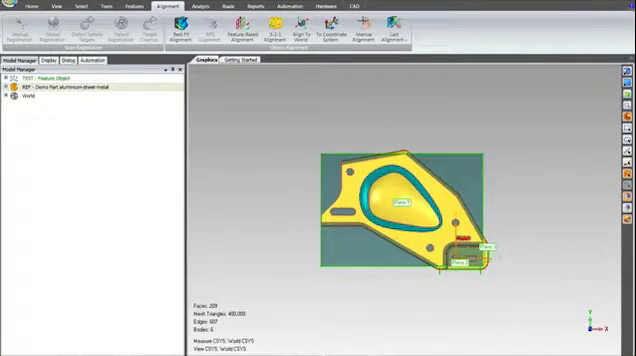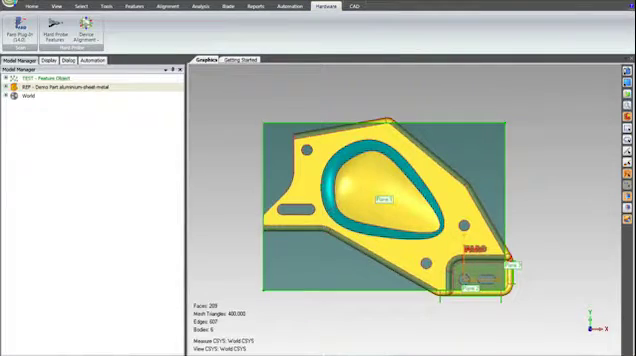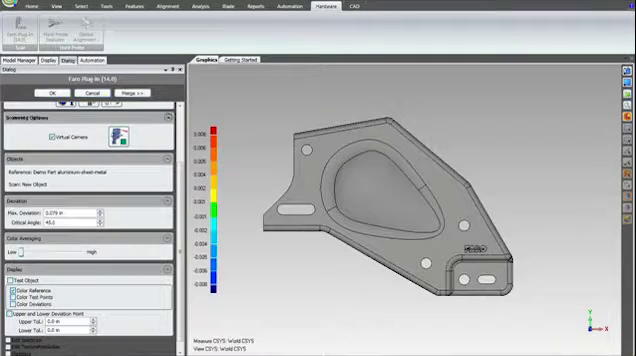You can choose the view that best represents your application, and then go back to the Hardware tab. Select FARO Plugin and Laser Compare. Choose Initialize, and in the scanning options, choose Start Capture.